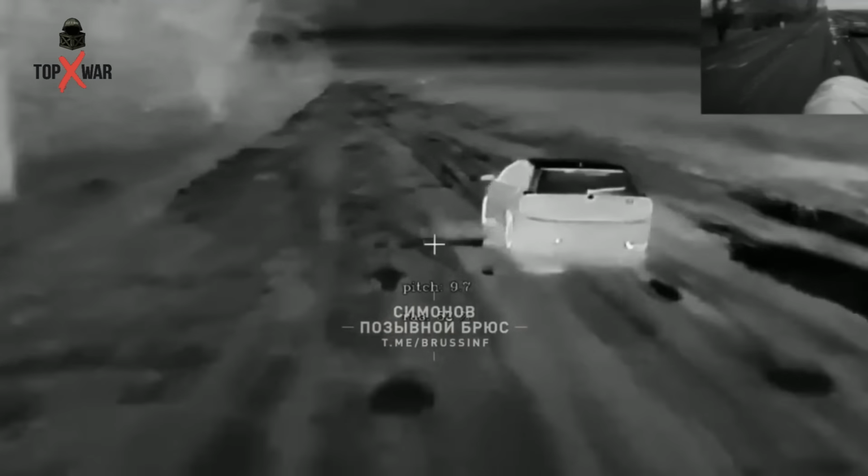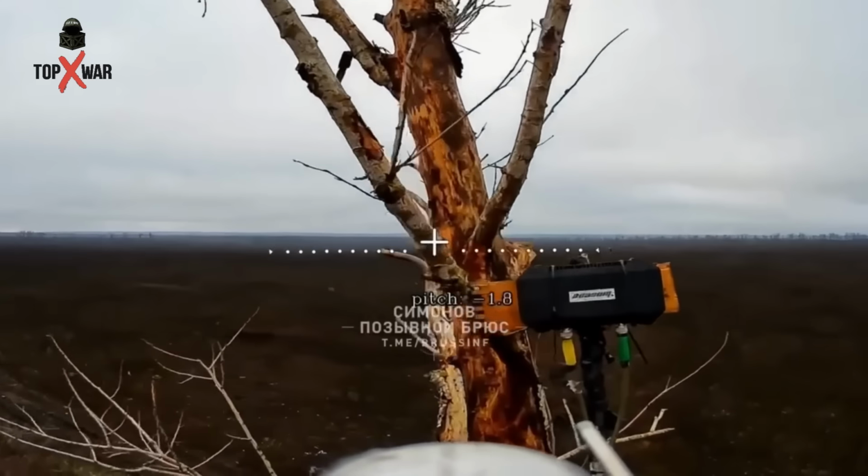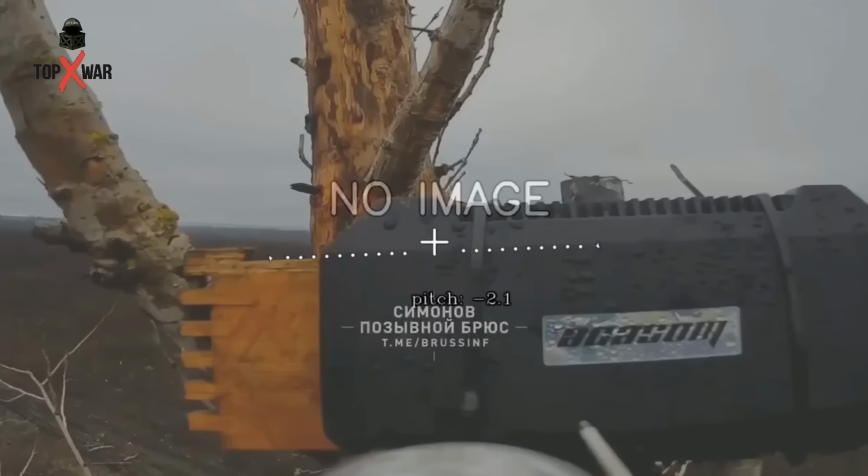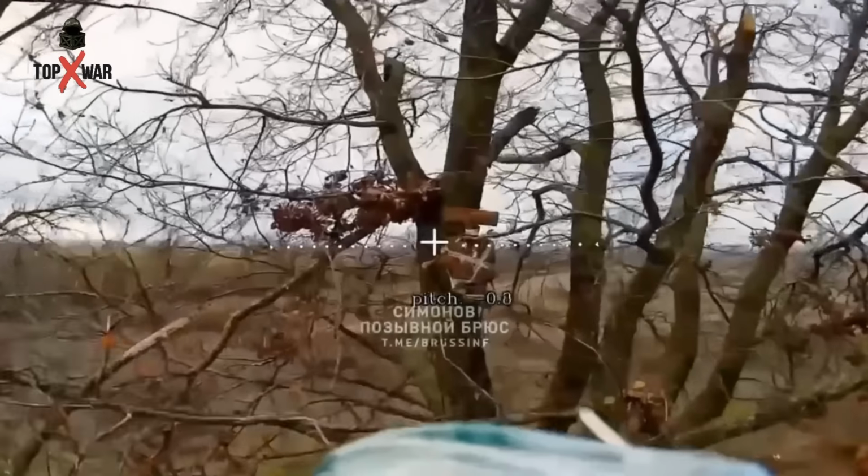Alexander Semenov reports from the Kupiansk sector of the front. In the areas of Kafarovka, Novosinovo, and Kupianska-Zlovaya, Russian forces carried out targeted strikes against Ukrainian positions. Footage shows the destruction of sheltered equipment, highlighting the precision of the attacks.